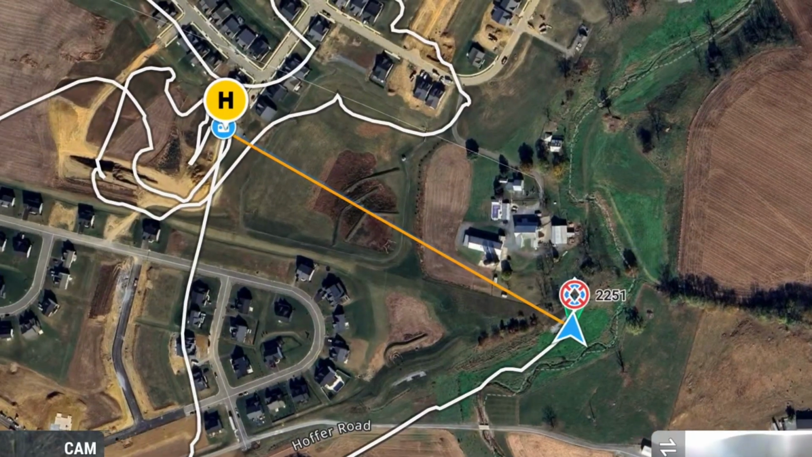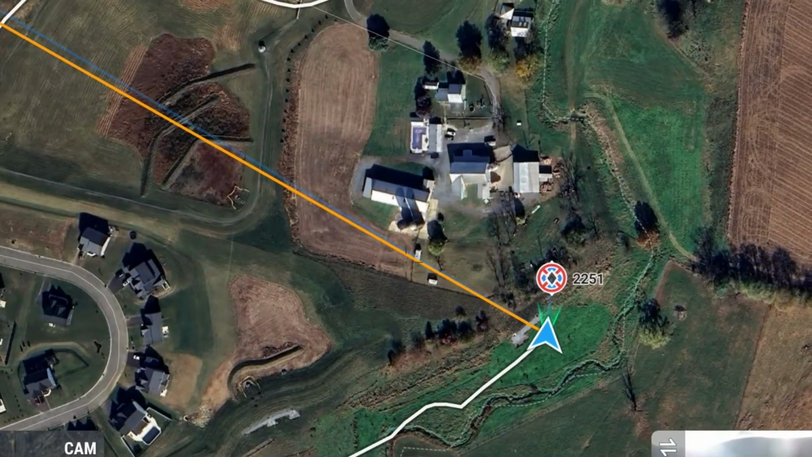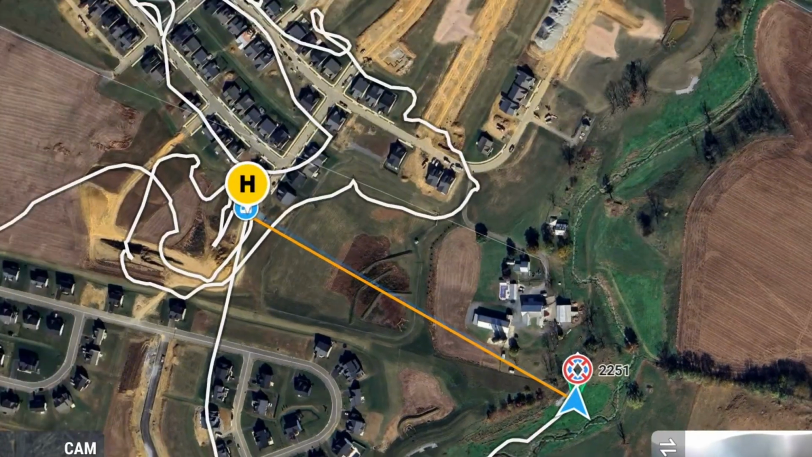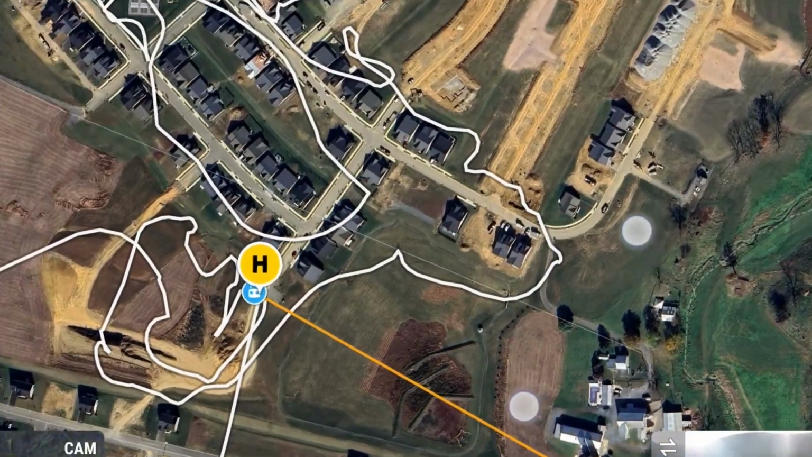So we're going to see, we're over here. So how do we want to get back there? So we can either drive to this farm. Which farm is that? So it's this one right here. Yeah, see, I know. We can drive right up to there right now. Right down through there. Yes.